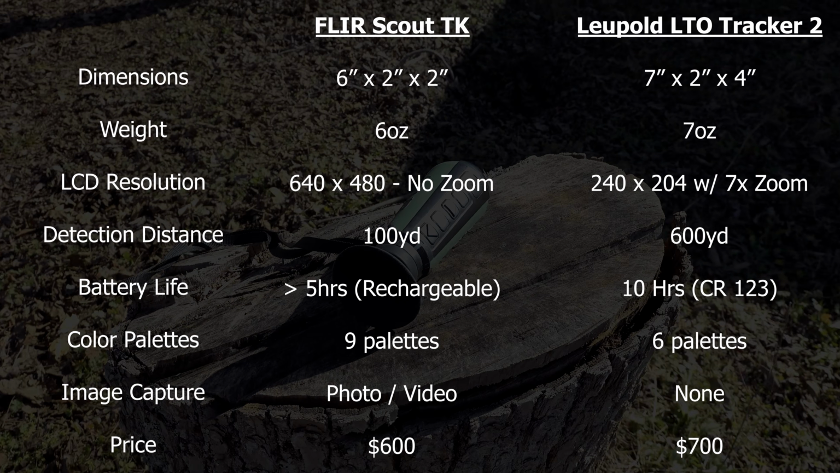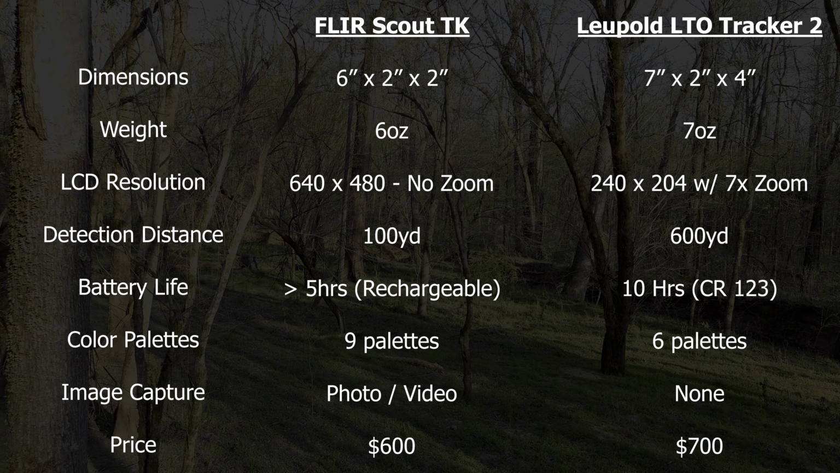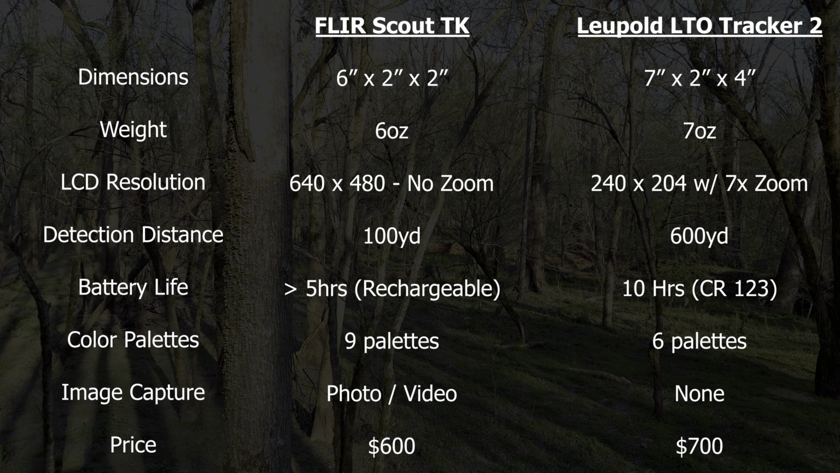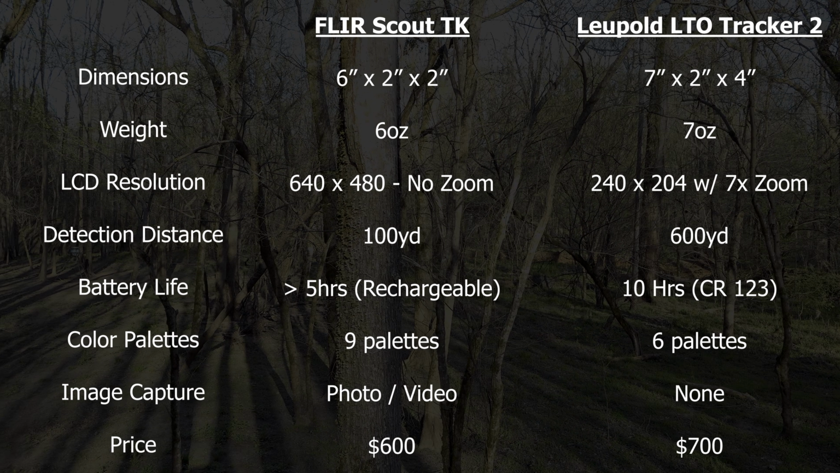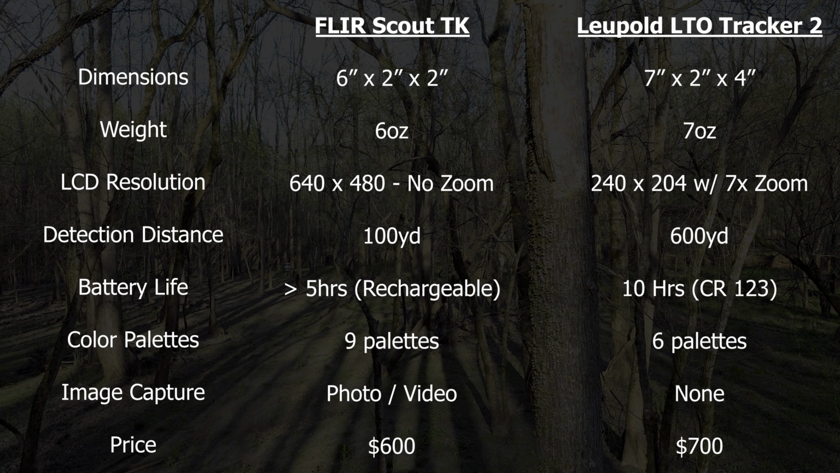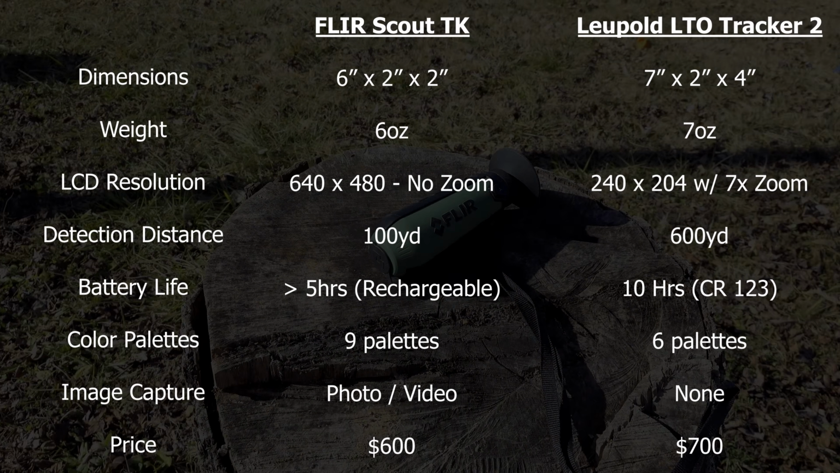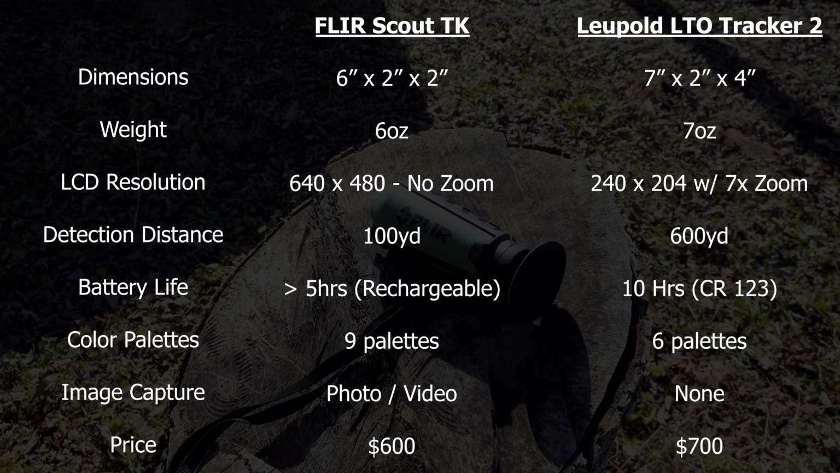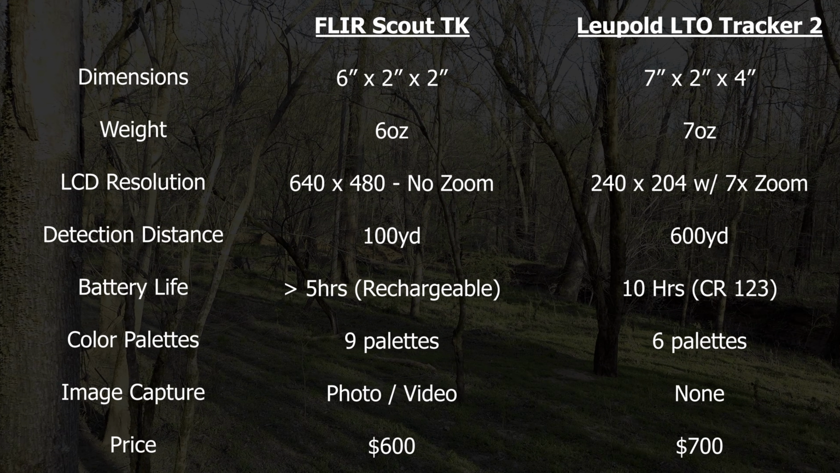It does have a better sensor in it, so it's able to detect heat signatures out to close to 600 yards. So it's a significant advantage over the Scout TK. It doesn't have a built-in battery. It takes a CR123. Those aren't hard to find, but it's supposed to last for close to 10 hours. 6 color palettes as opposed to 9, no built-in memory or photo video capture options, and the price is a little bit higher at $700.